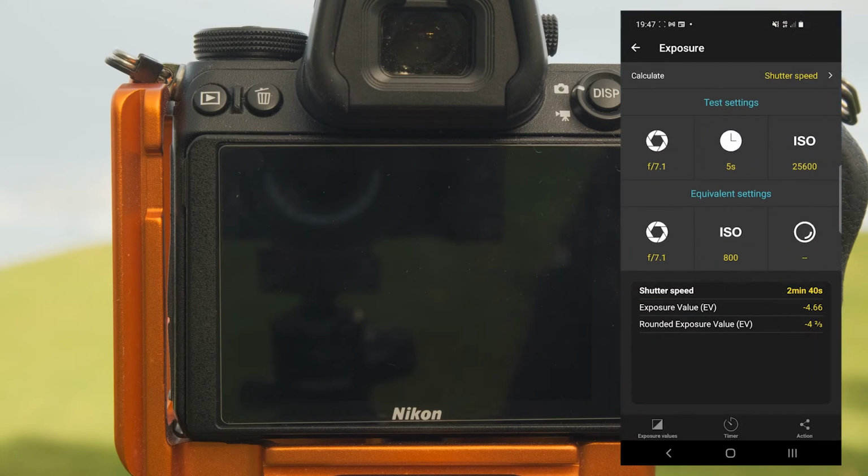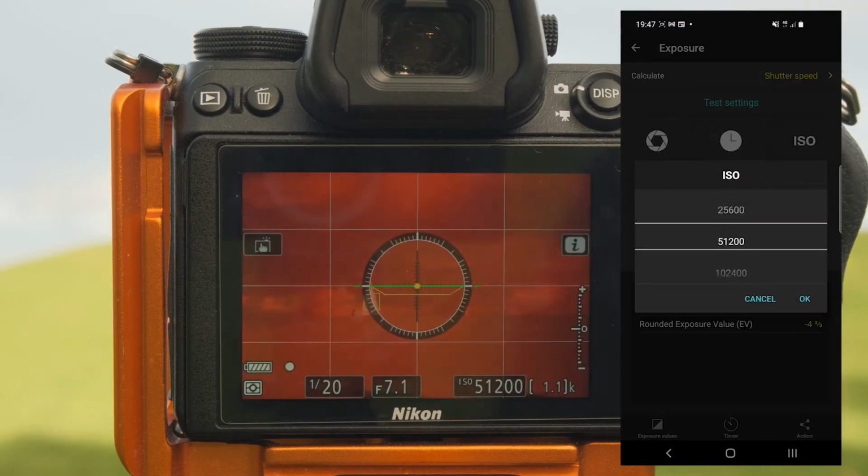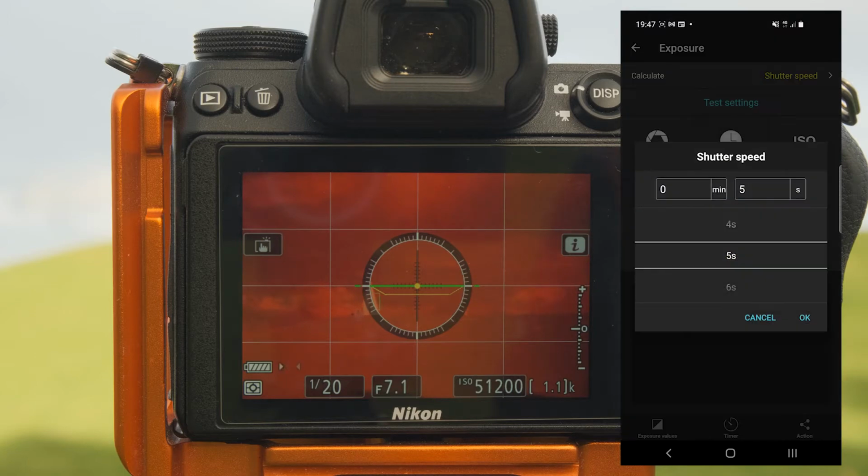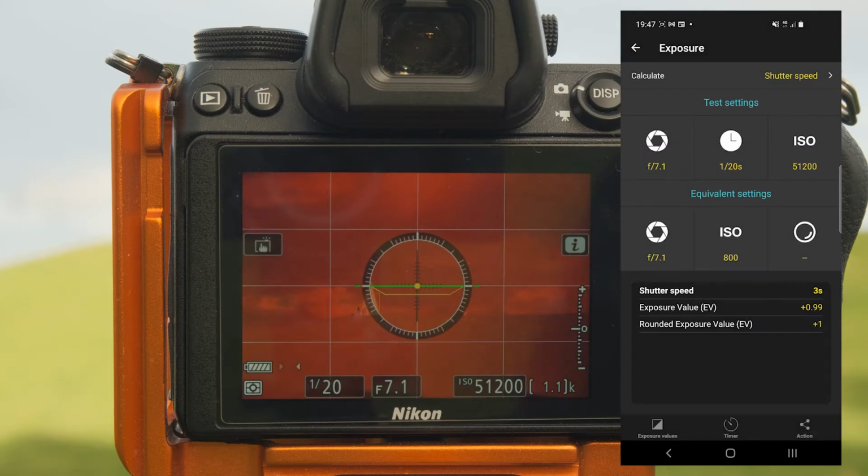I'm going to go in here and set my ISO. So let's set the ISO to 51,200, okay. And the exposure was 1/20th of a second, at f7.1.